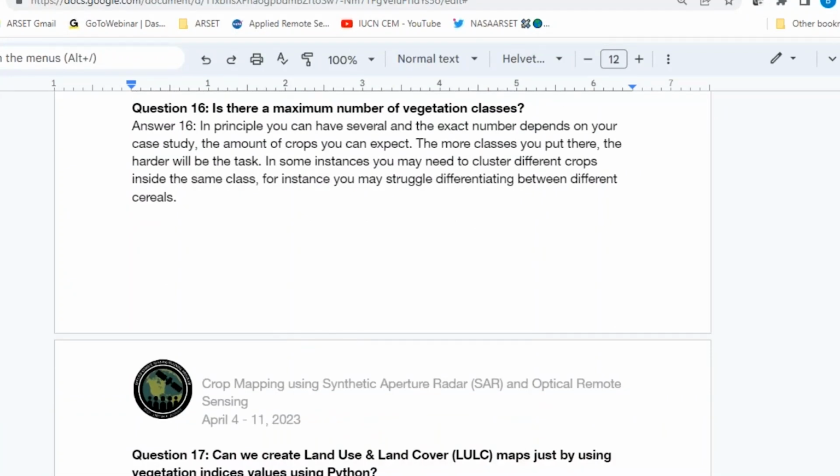If you have just one class, say crops, it's easier than if you have 10 types of crops, or 20 or 30 or whatever. But maybe that is too much. Anyway, if you have many of them, it gets really more complicated. There are also some crops that are pretty similar, even optically. If you look at them and you're not an expert, you won't be able to discriminate them.